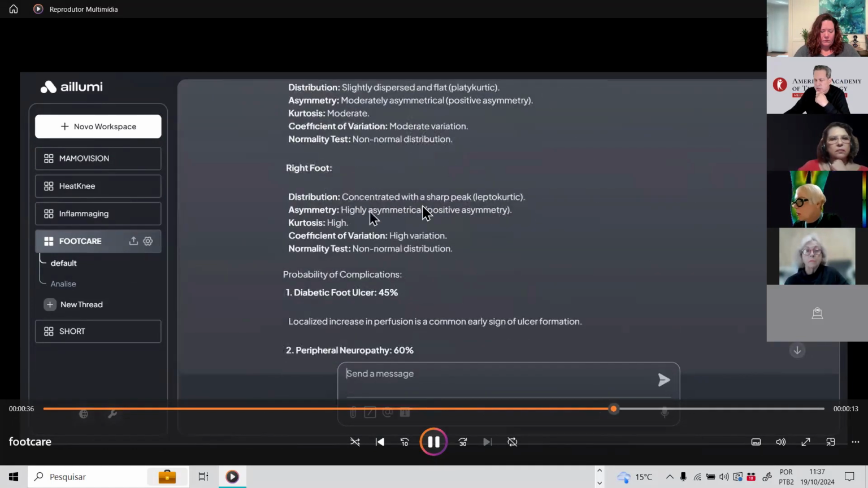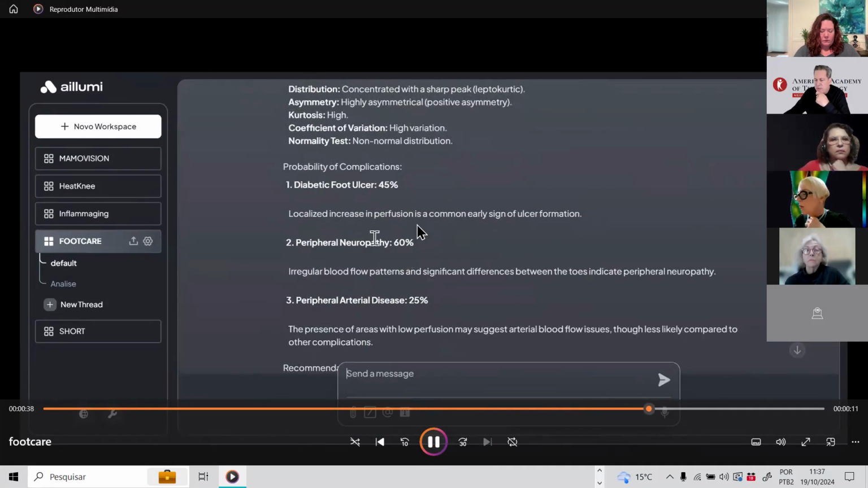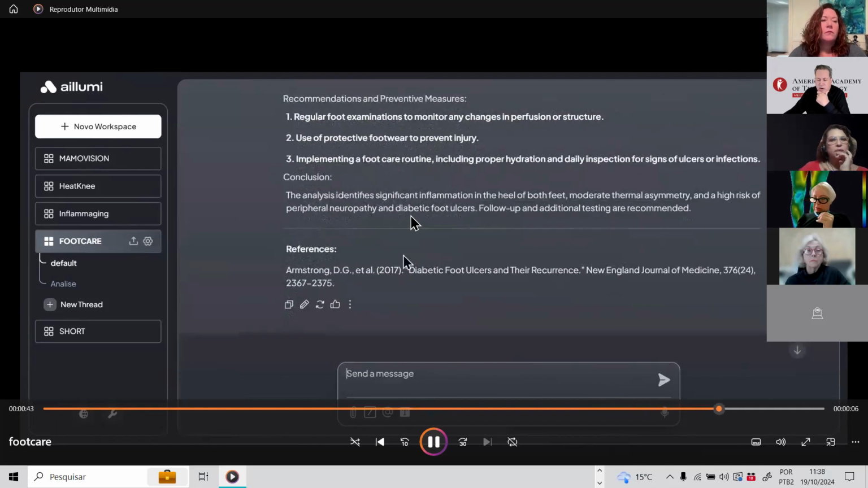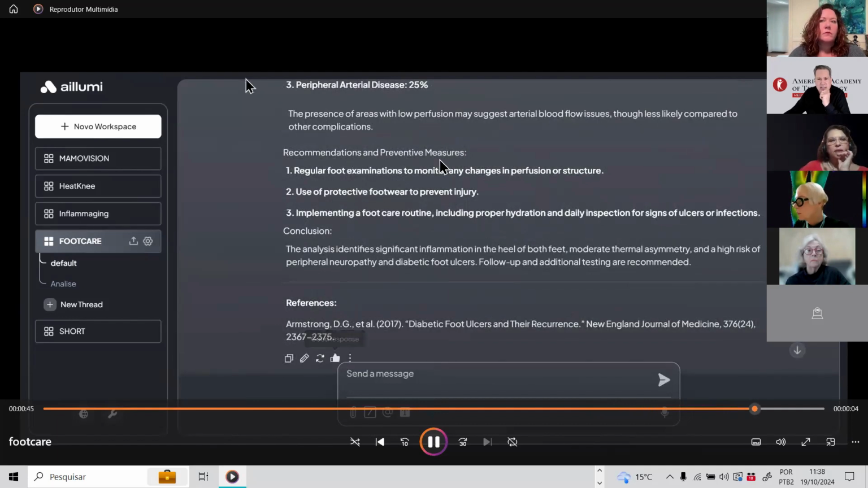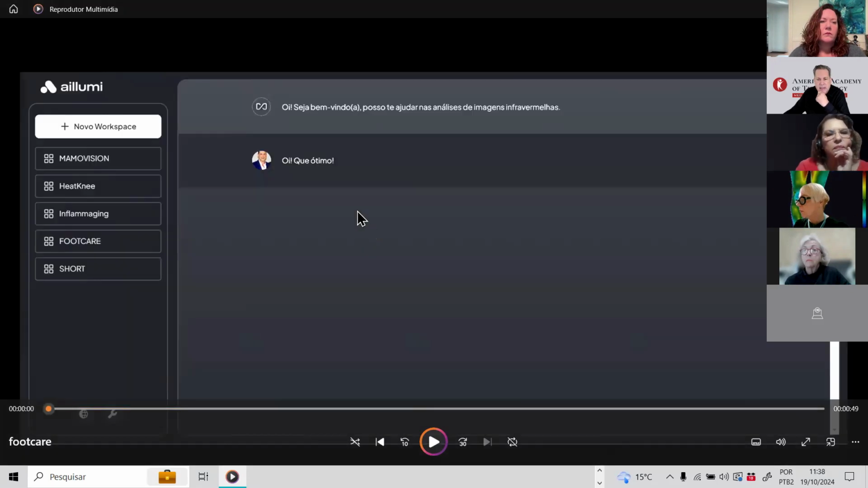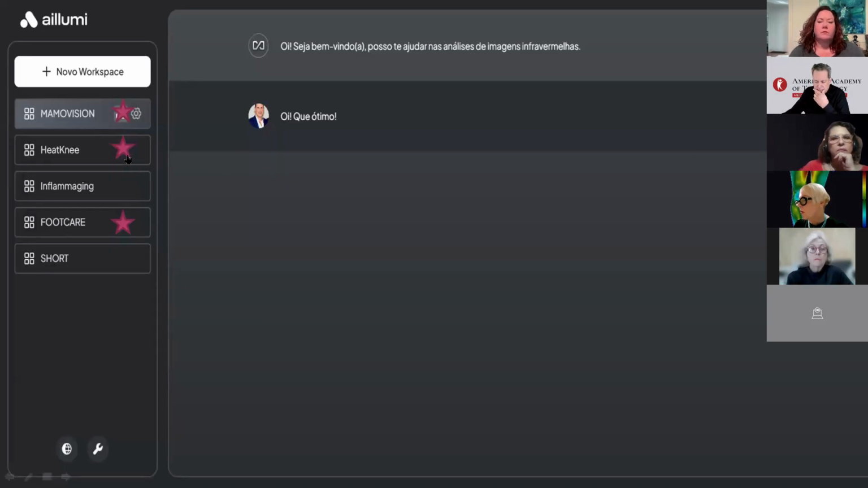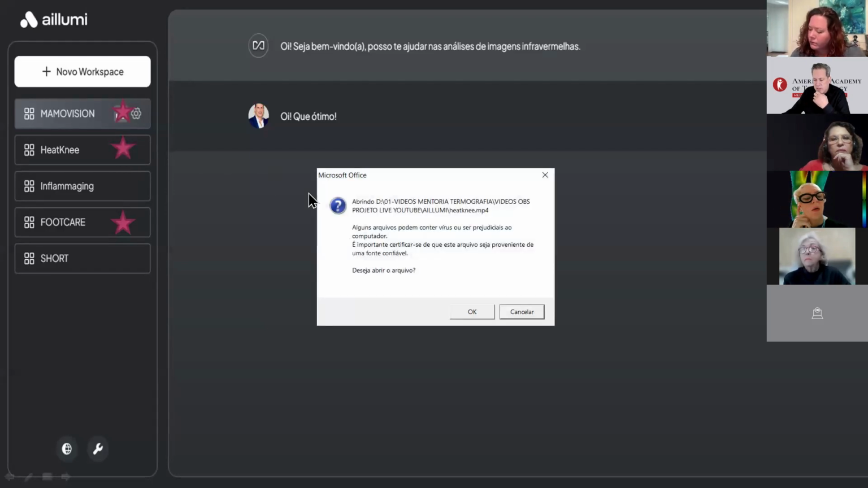Measure the temperature, the distribution, to say if it is a risk of ulcer or neuropathy or peripheral artery disease. This system is based on 1 million images from my data bank. It's not open. It's closed, a specific access for this, and it's based on neuronal network.